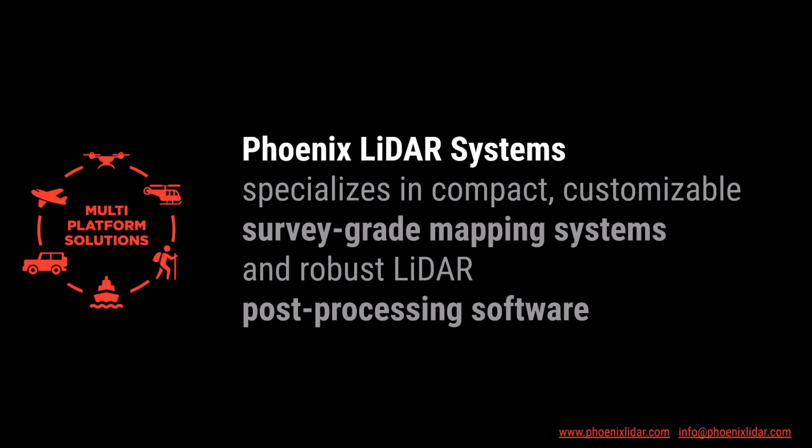As many of you know, Phoenix LiDAR specializes in designing and building compact and flexible mapping systems. We offer a range of products that fit many different applications and different scales of operation. Our solutions include everything that you'll need to successfully plan, acquire, and process data to the highest standards.